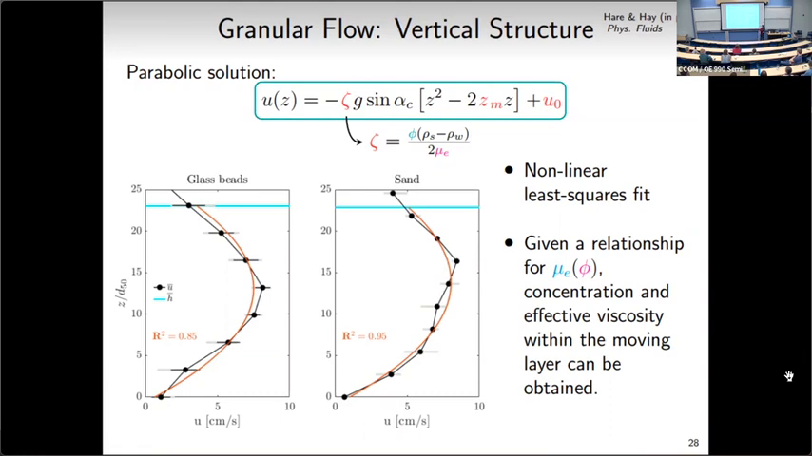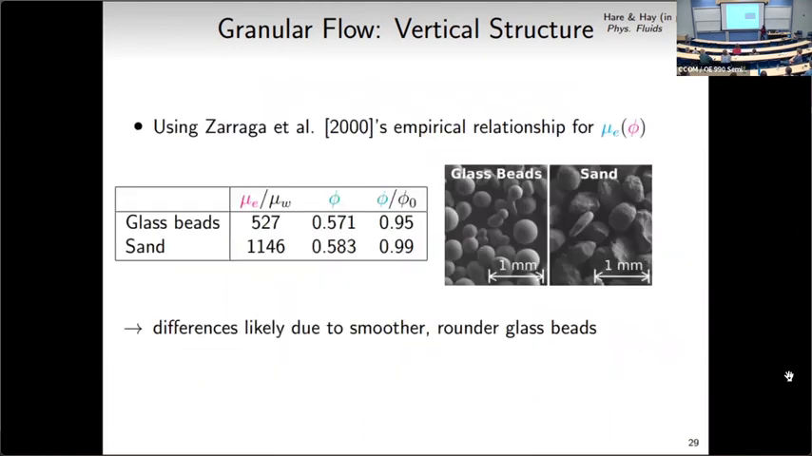And we can turn to the literature for that. There's a lot of relationships proposed in the literature. The one that I'm using is Zereg et al.'s empirical relationship. That's the only one I could find that was developed for negatively buoyant sediment, and so we're using that one.